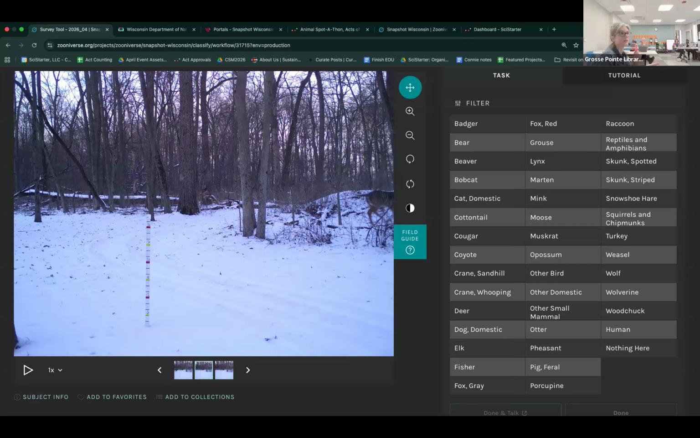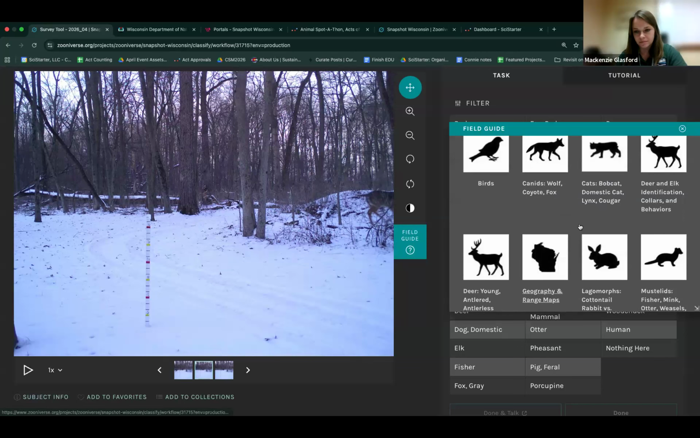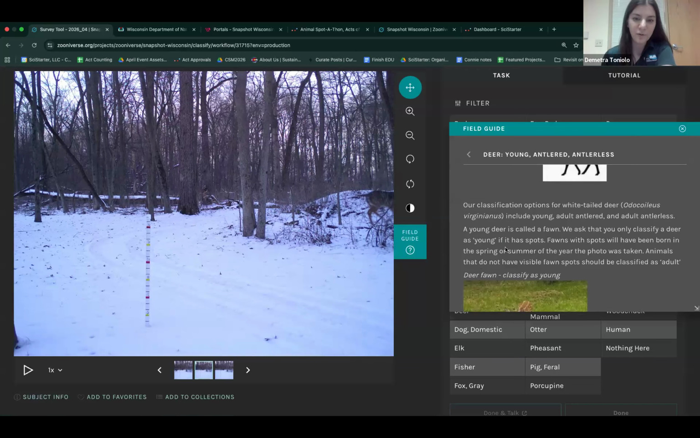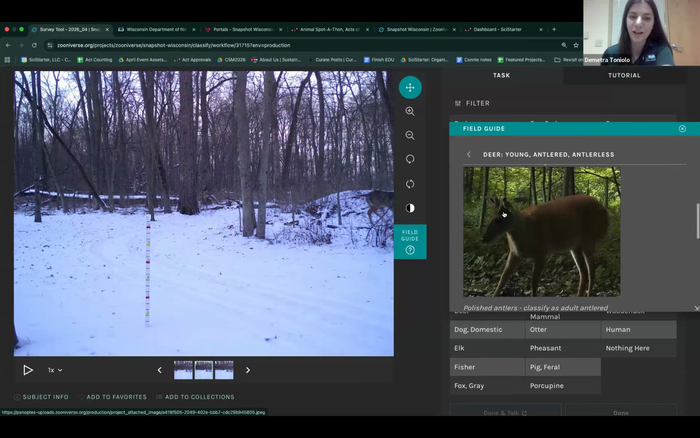So that was our question: that great tip, because I've definitely misclassified some deer so far, being antlered versus not antlered. Is that kind of cool tip the sort of thing we would find in the field guides for all the animals? Yeah, there are those same tips. That's actually where I always go whenever I get a question about classifications. So I go straight to our field guide.